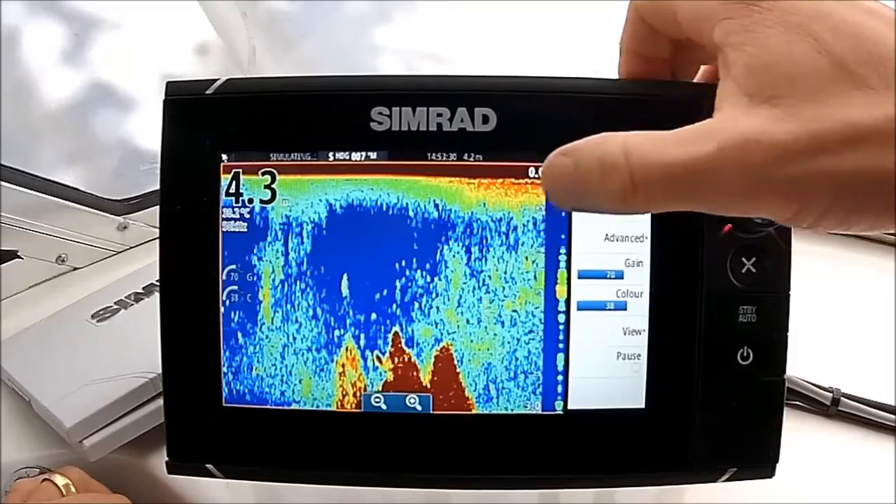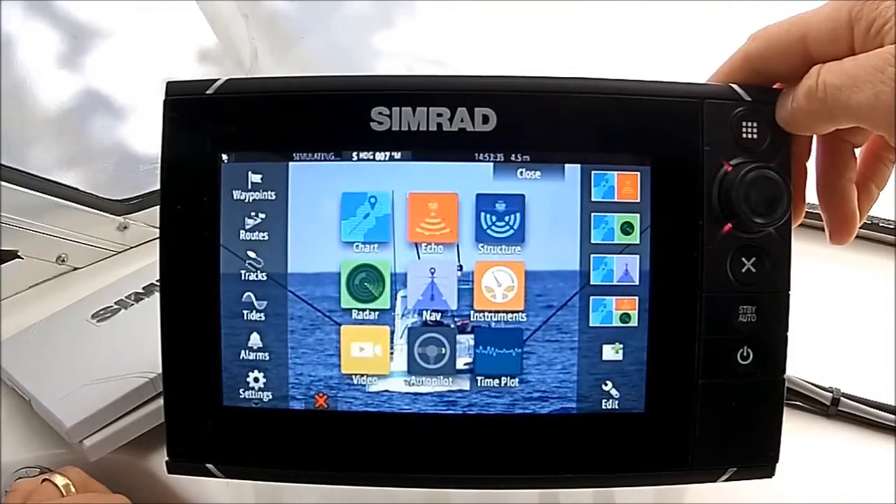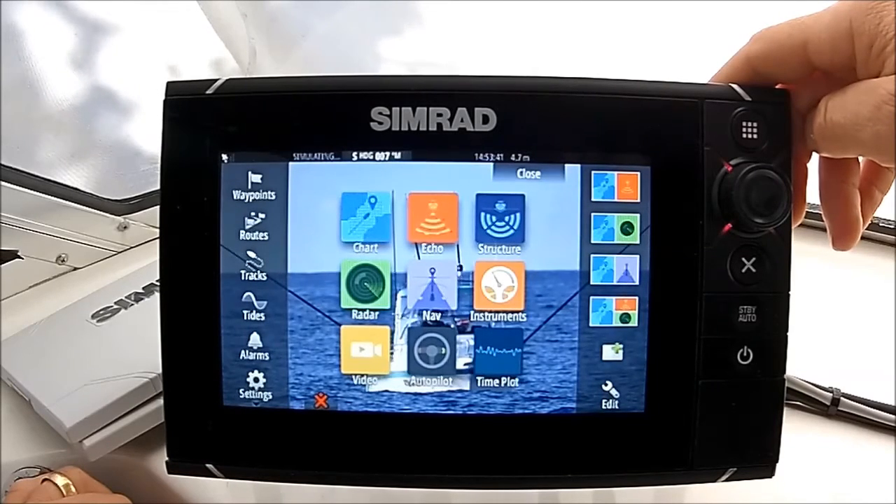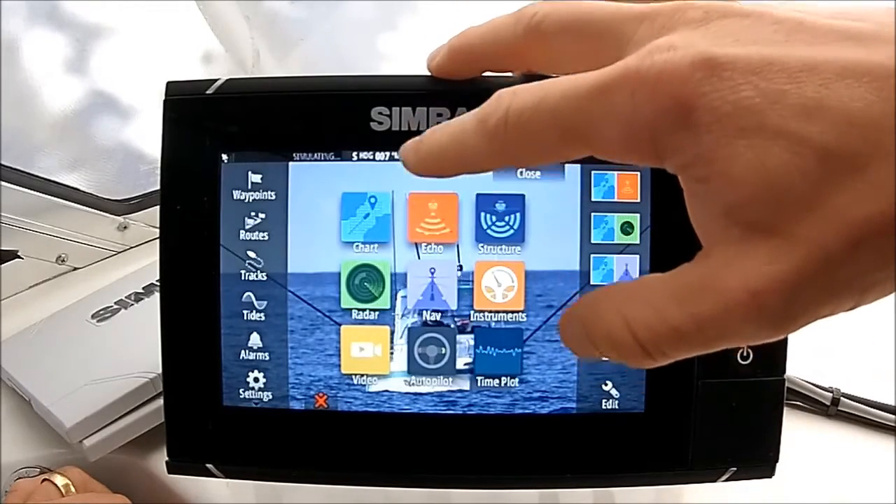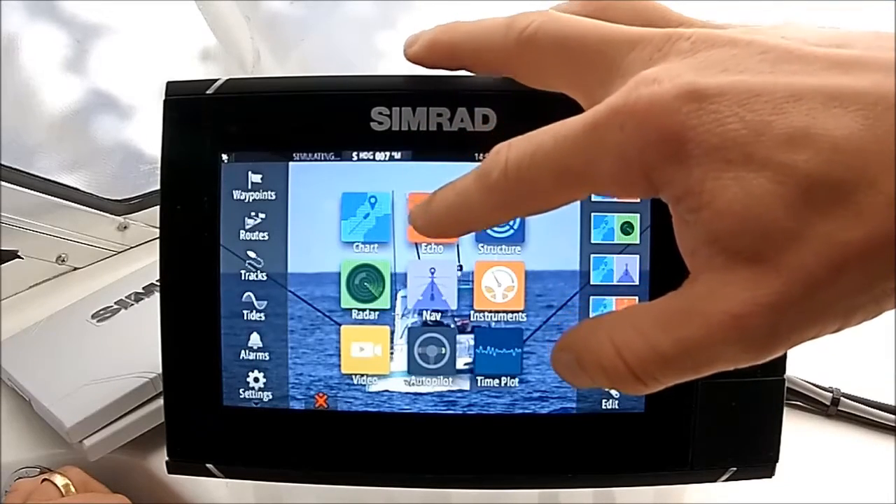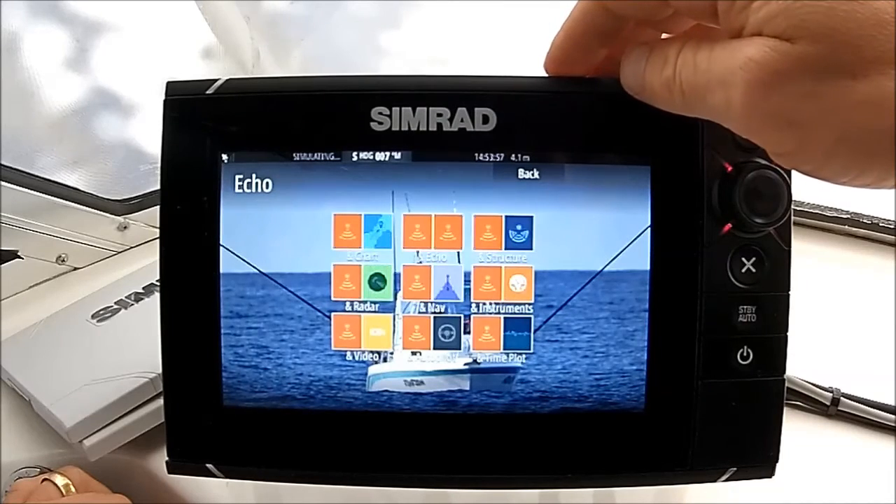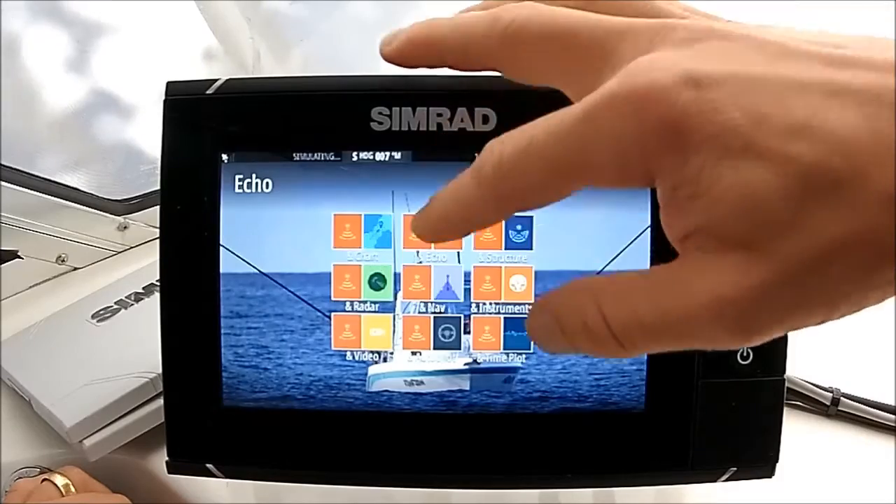Now, just another little trick, if we go back to the home screen here, it took me a little while to work this one out, but if you want to do a split screen, so you want to see low frequency and high frequency, these units can do it. There are some sounders out there that can't. The way to do it is to actually hold your finger down on the echo symbol here. Holding it down, it brings up the sounder options, and the one right here in the middle, echo and echo, is what you're looking for.